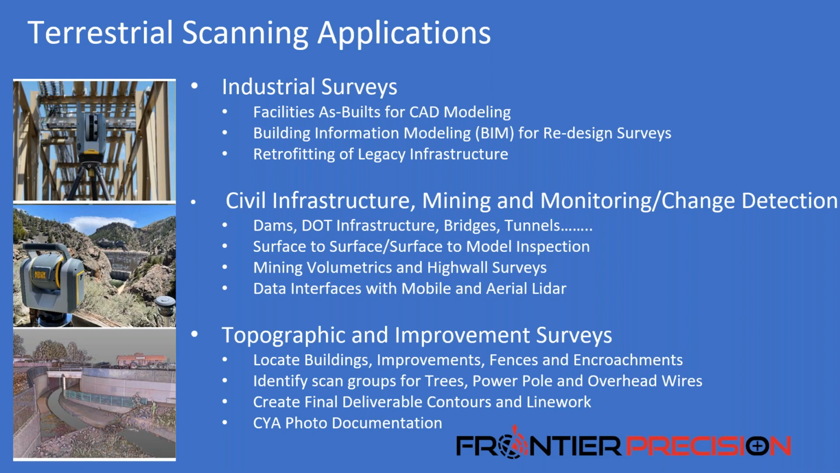And a big thing with this technology, whether it is on an X7 or an SX12, is the ability to do topographic and improvement surveys, and then have the bulk of that work be drafted by office staff.